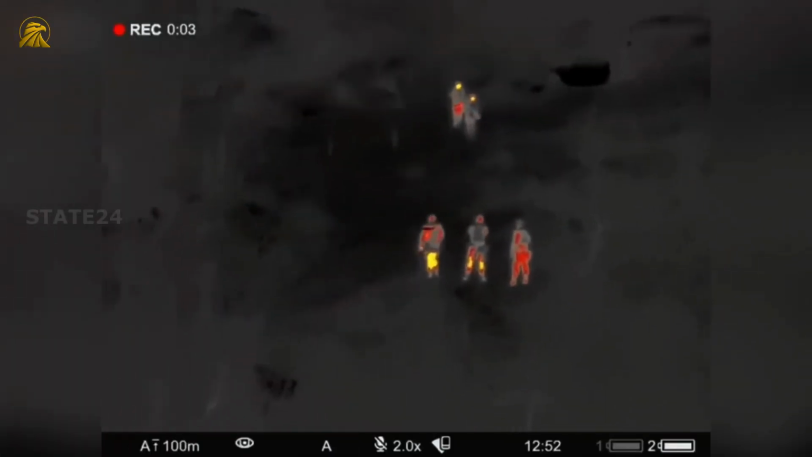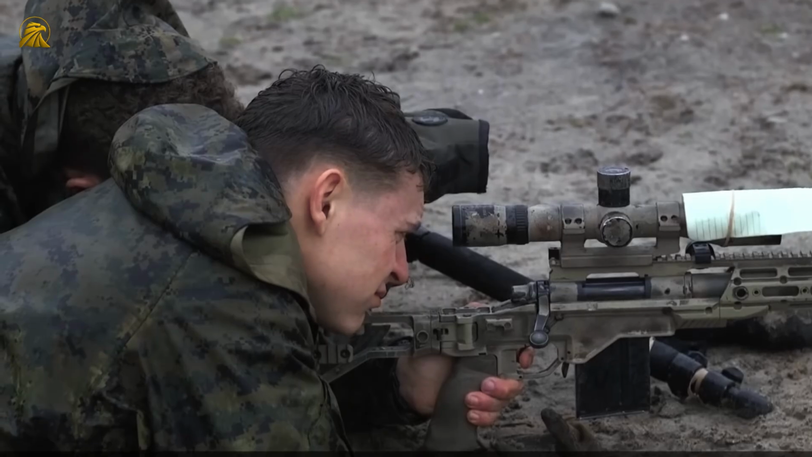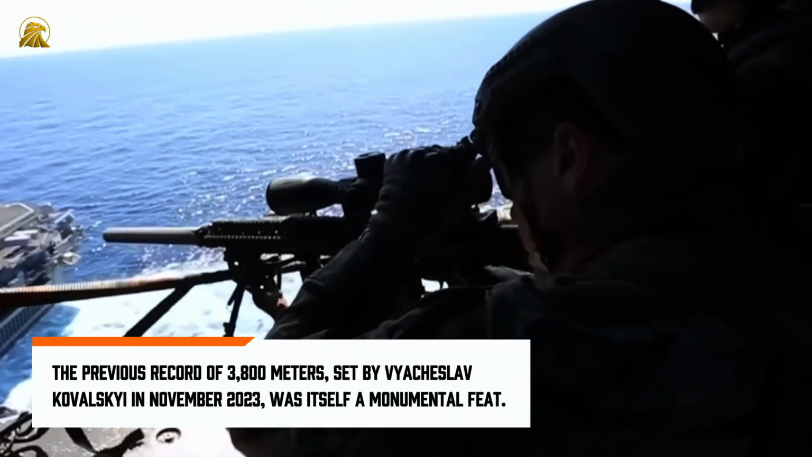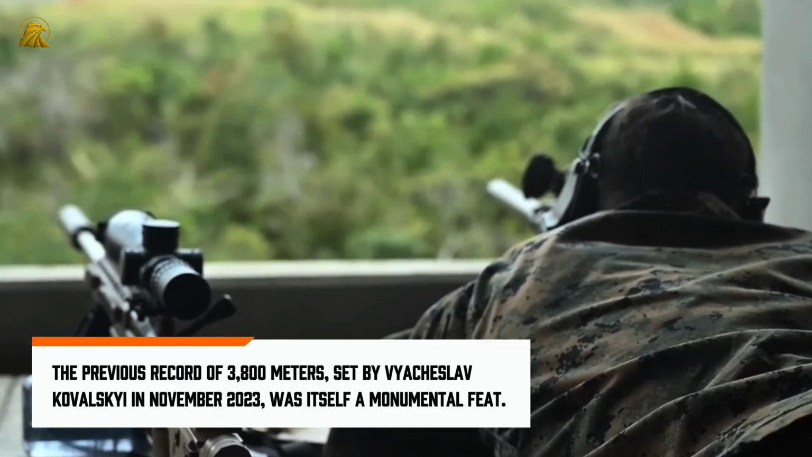The 4-kilometer record is extraordinary, but it's not an isolated incident. In fact, it's part of a string of impressive achievements by Ukrainian snipers that show both their exceptional skill and the technological edge of their kit. The previous record of 3,800 meters, set by Vyacheslav Kowalski in November 2023, was itself a monumental feat.